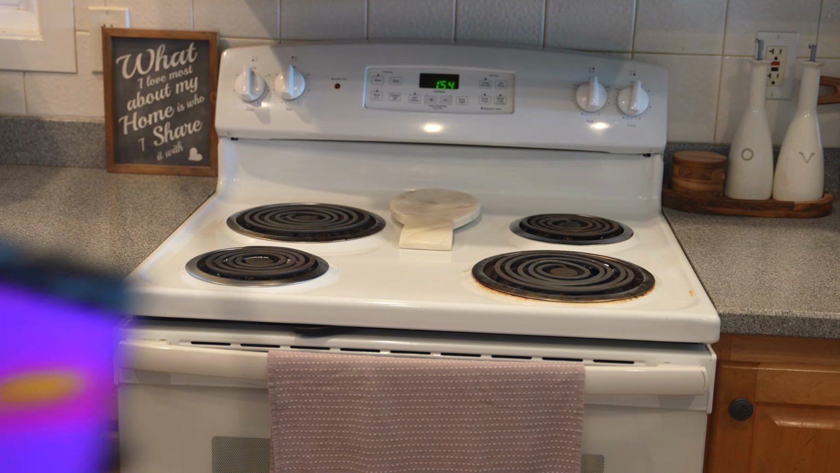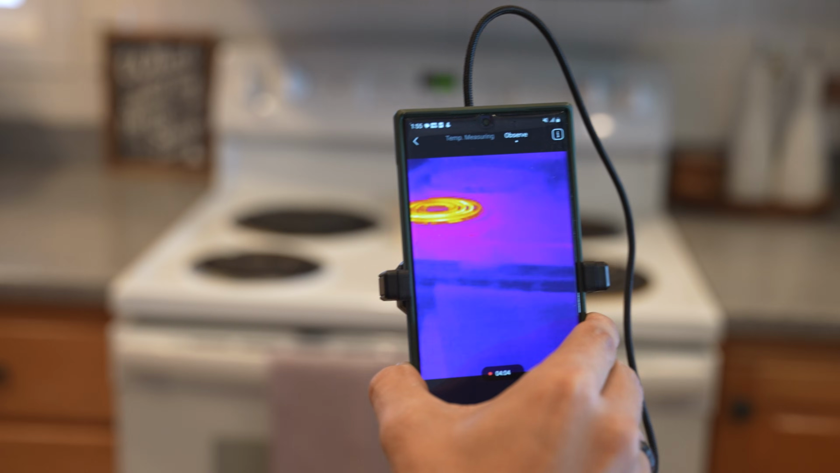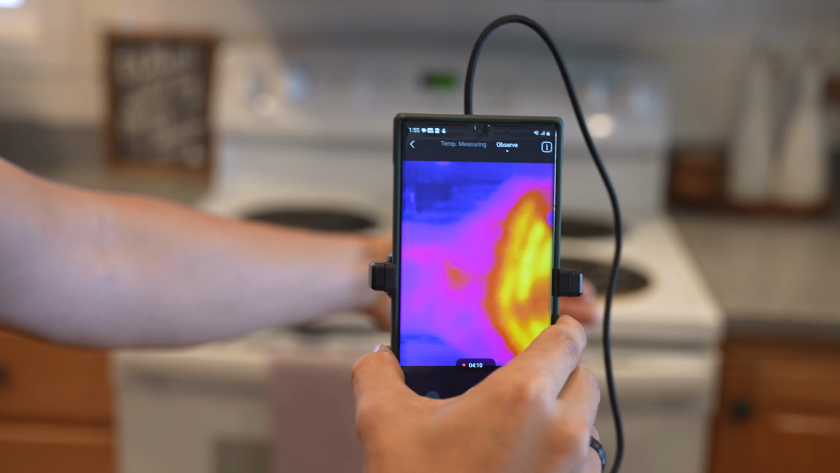I got a new thermal camera that I'm testing out, and from this thermal camera we do see that that element is indeed hot. I suppose I could have checked it before I put my hand on it, but now my hand absorbed some of that heat.